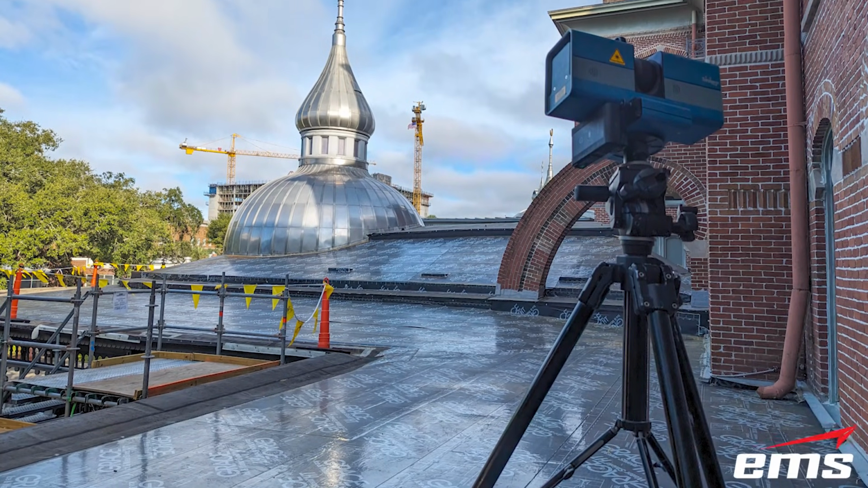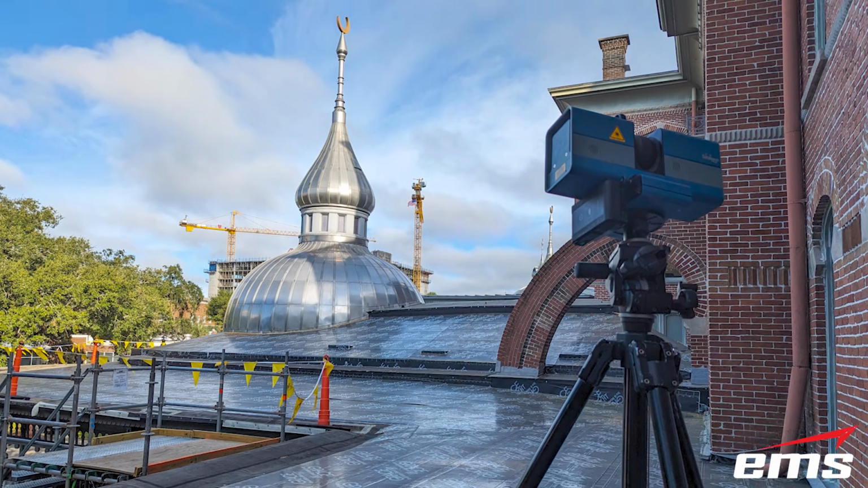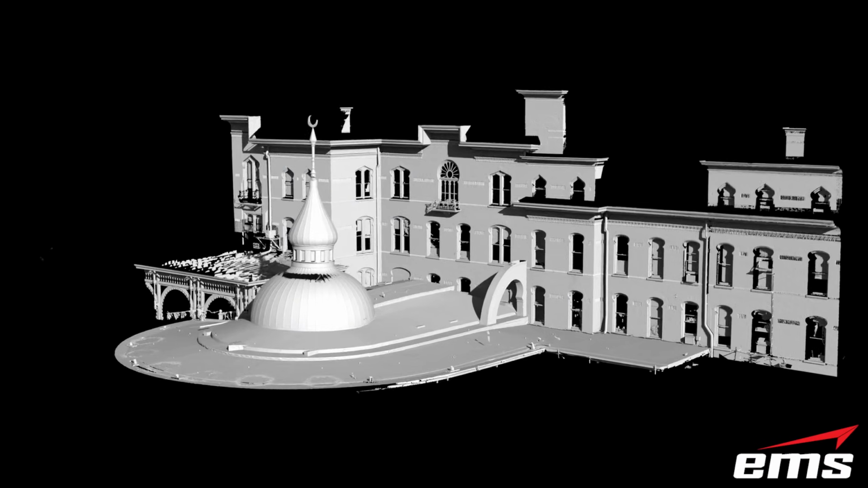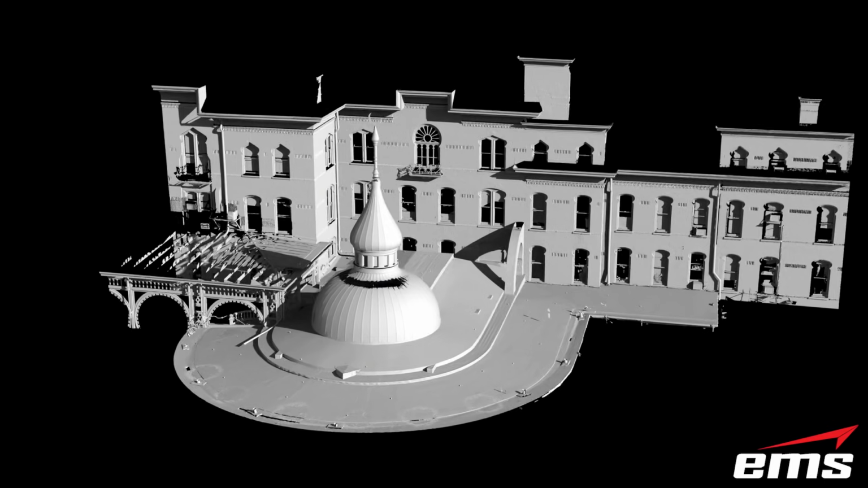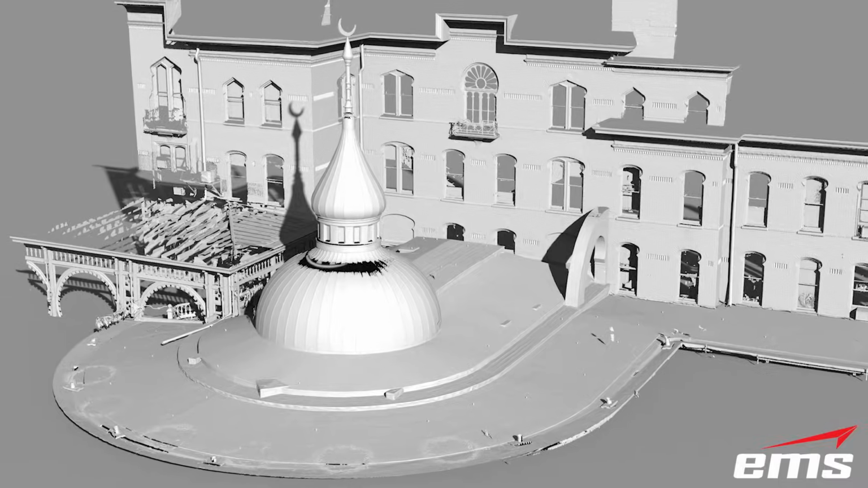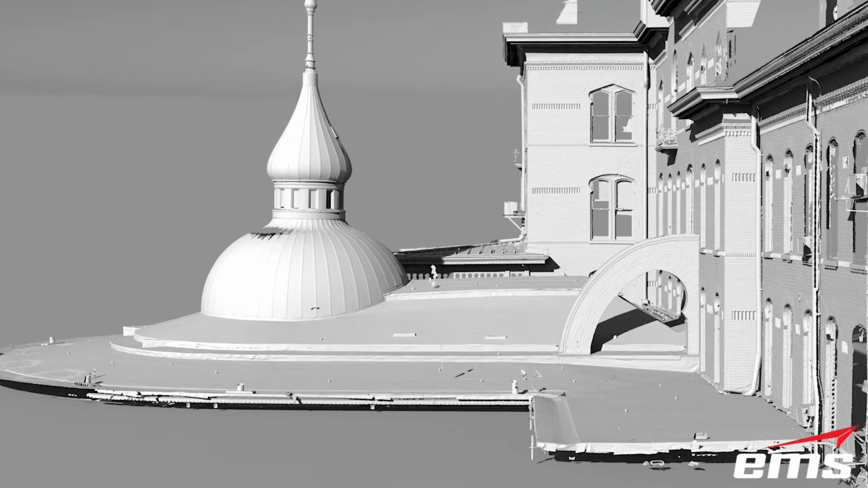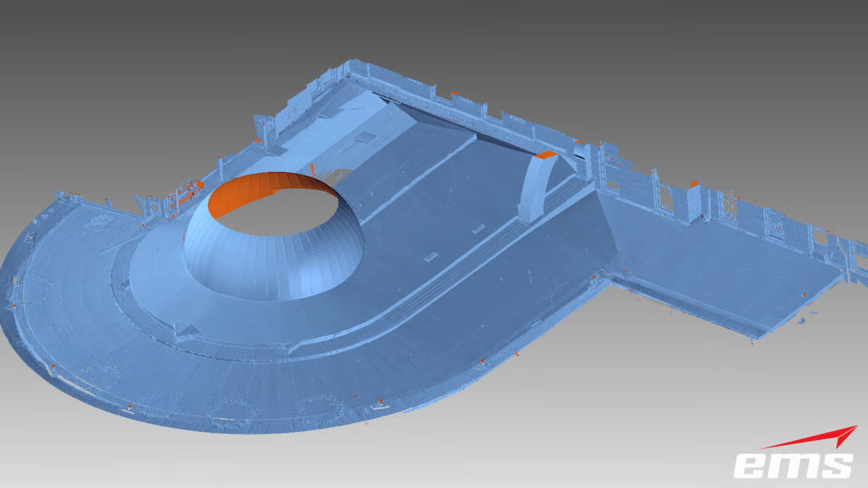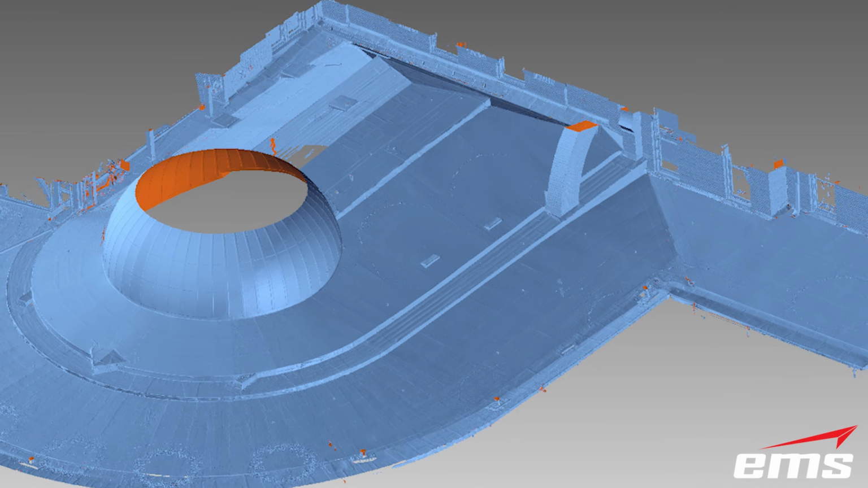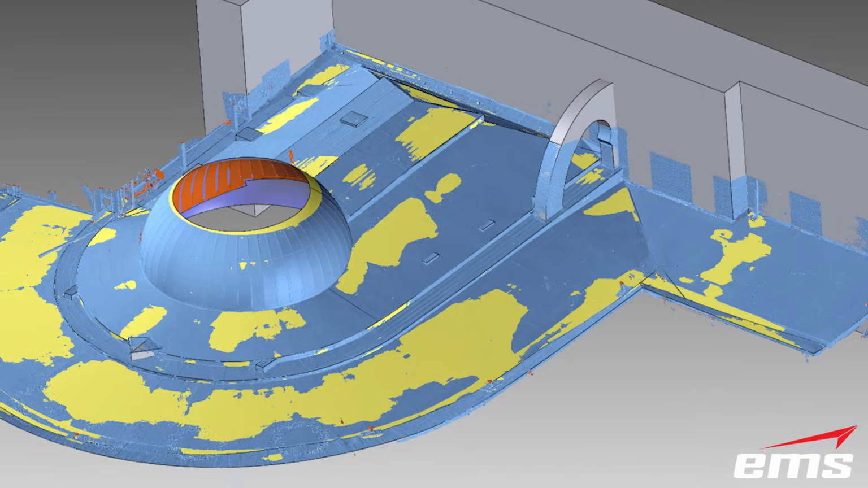EMS was called in and used their high-end metrology grade long-range 3D scanners to 3D scan the entire roof in high detail. After the old roof was torn off and the new underlayment was put down, the 3D scanning was done in a matter of hours. EMS then built a CAD model of the roof as is, leaving all the dips and imperfections in the CAD model. This allowed the roof manufacturer to build a perfectly fitting new roof in record time.